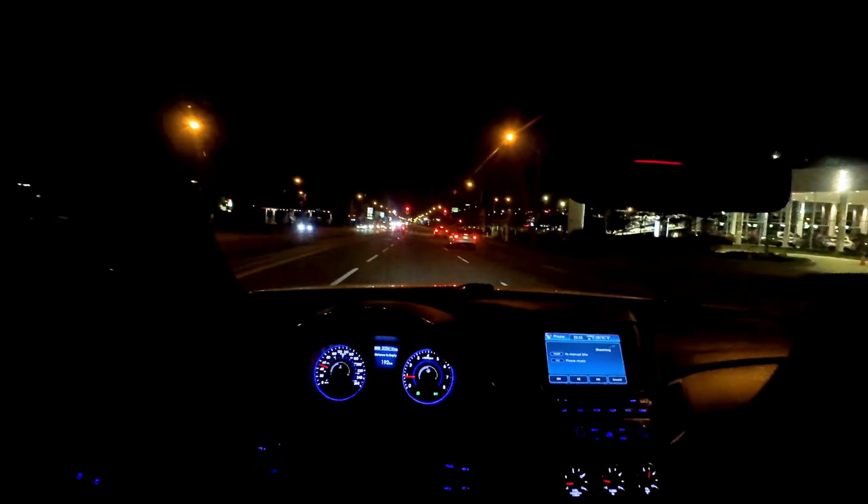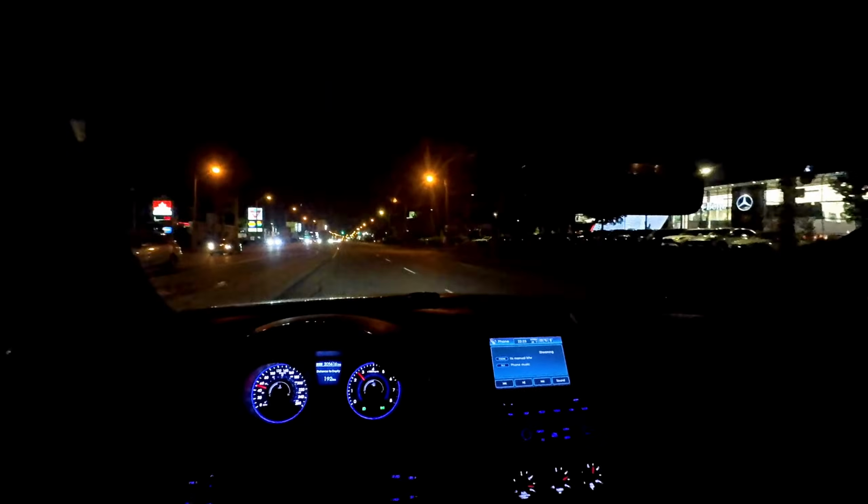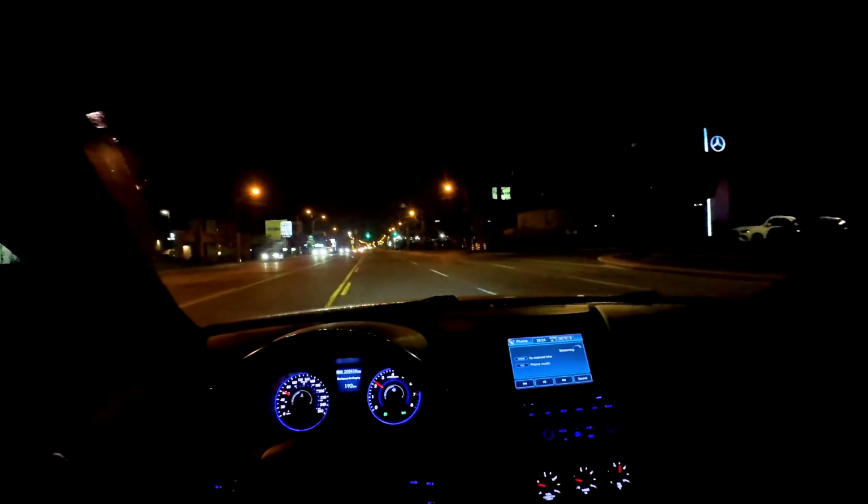Is that a cop? I think that's a cop. By the way, I am not running a front plate, and that is a crazy shop. I really like that AMG shop. That's a beautiful shop, bro. Architecture on that's crazy.